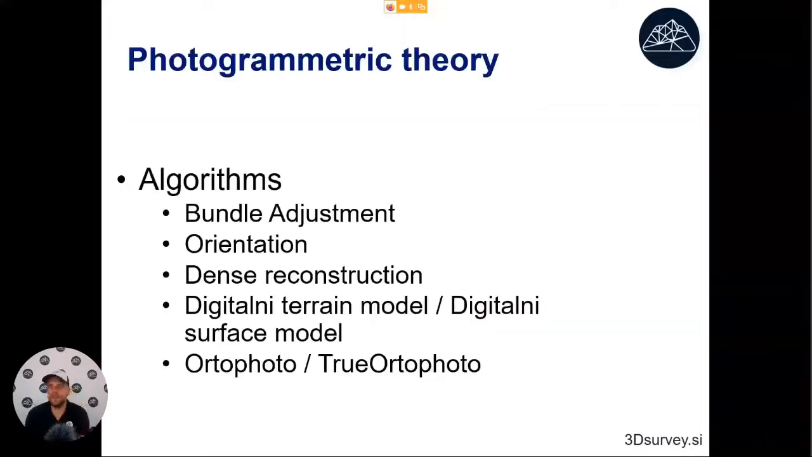Okay, so this was a little bit about what we can use. Now let's talk a little bit about theory. We will now look at algorithms that allow us to get from photos to useful 3D results. So we will very quickly look at bundle adjustment, orientation or georeferencing. We look at dense reconstruction, so this is point cloud calculation.